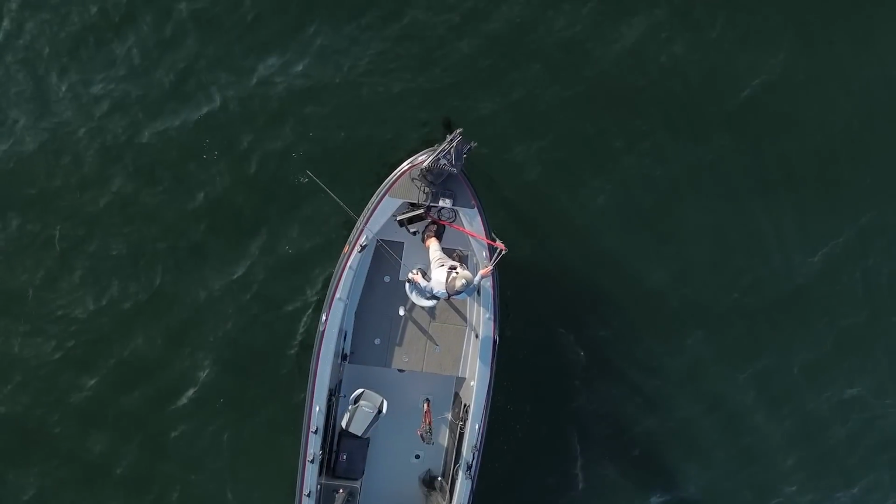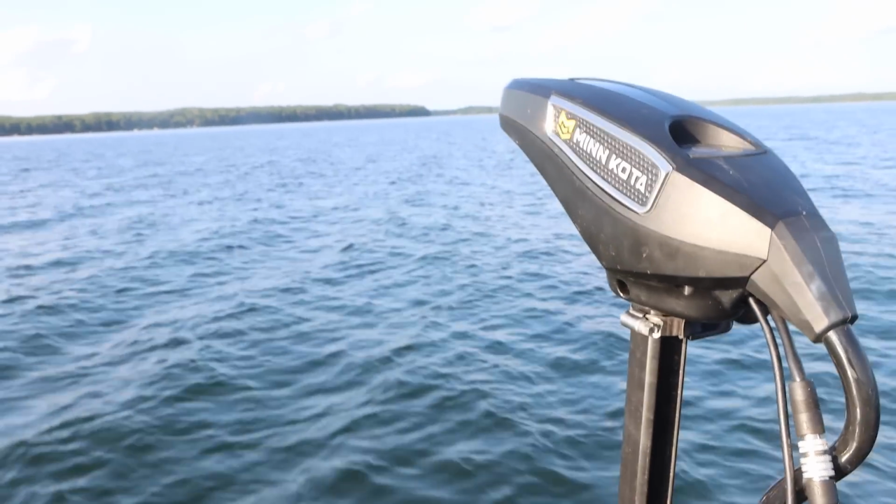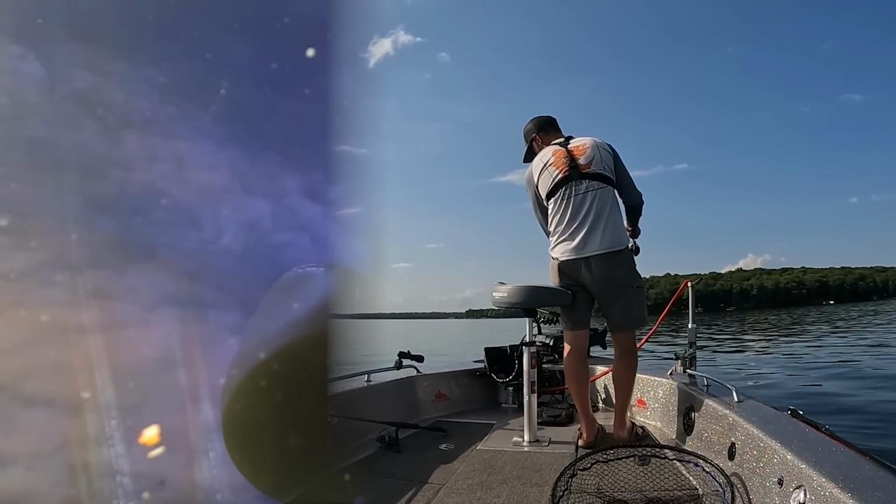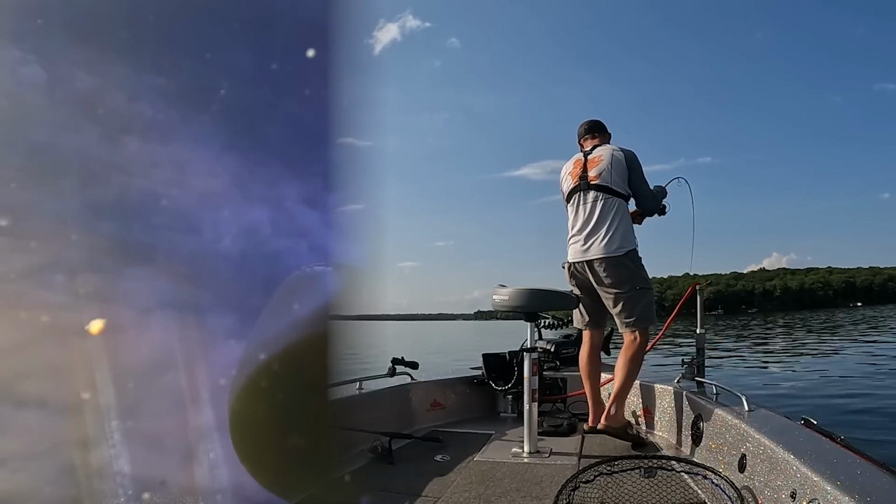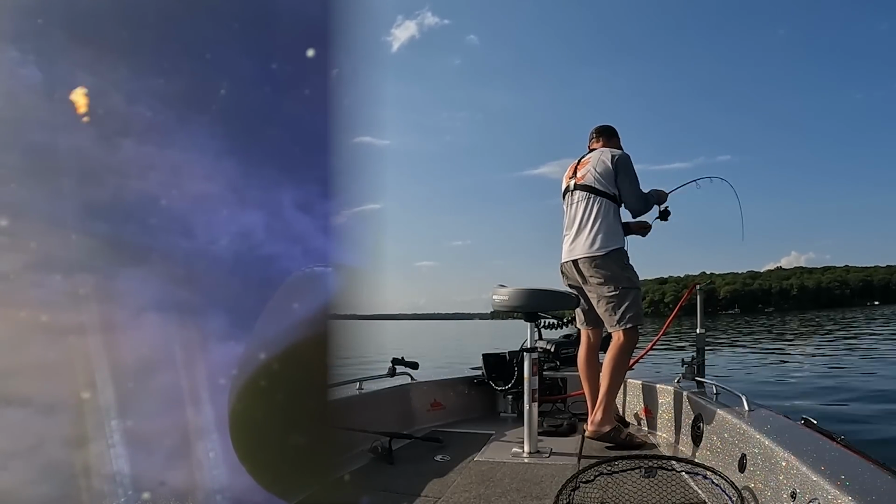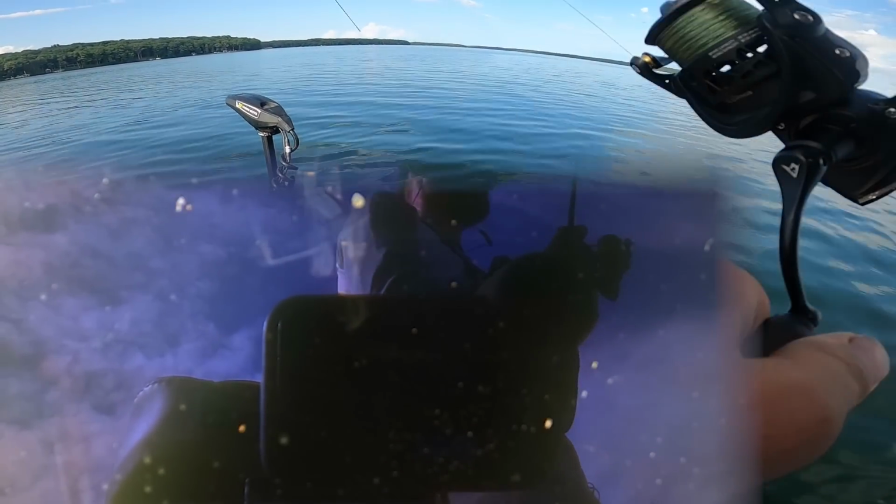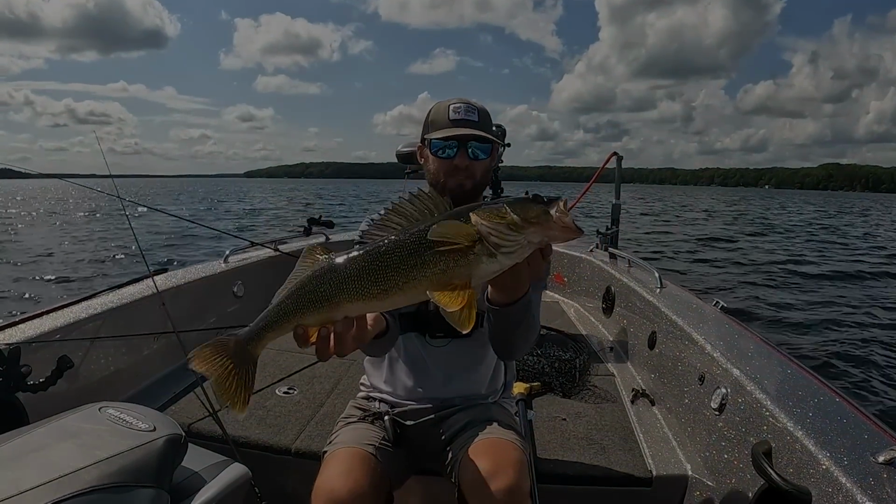Dream night if you're an angler. Just super cool when you get lucky sometimes and get right in the middle of all that stuff. Wow, dude, did you guys see that one? Oh my goodness, man. Got him right there. Wow, man. That is what summer walleye fishing is about.